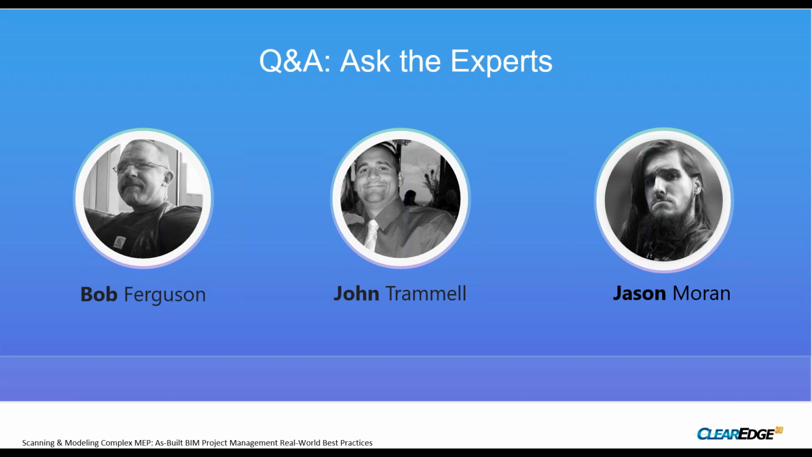Do we offer cloud-based processing? Not at this time. Of course, cloud-based processing would be wonderful. It's just not something we're doing right now.